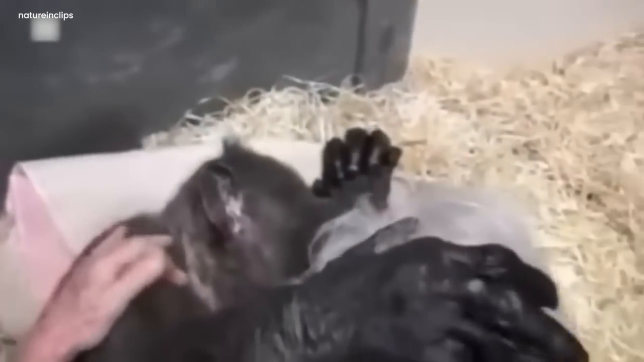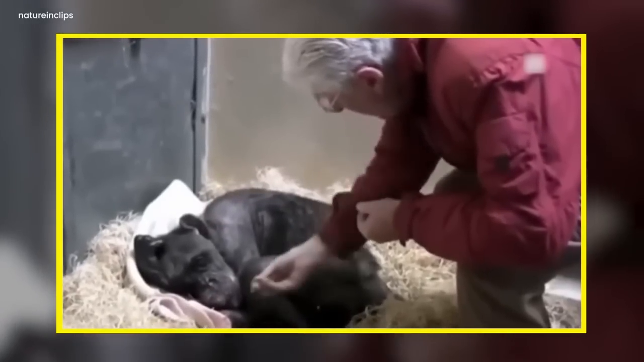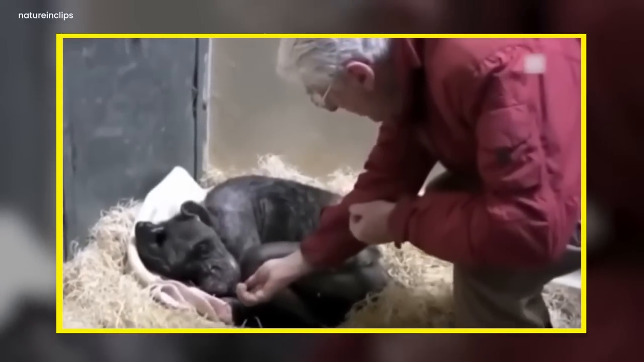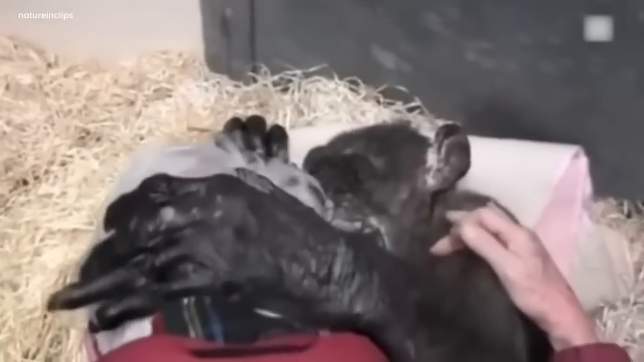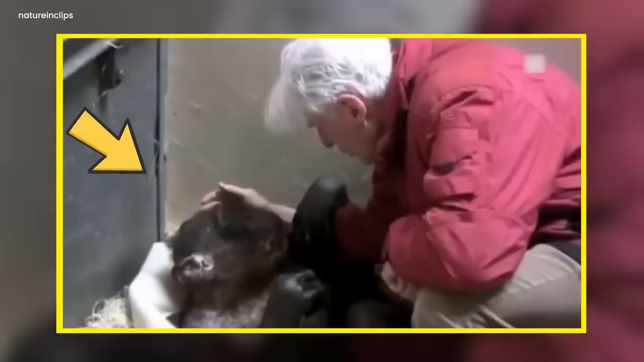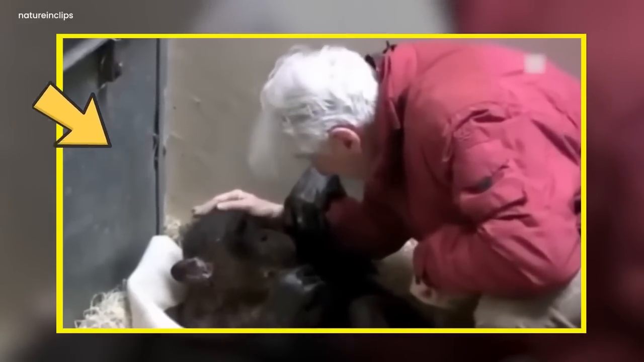It was lying with its eyes closed. It suddenly opens its eyes to see its caretaker. Both the chimp and the caretaker were sad about it. The air was truly filled with sorrow and misery. The chimp was trying to hold the man close, and it was also rubbing its hand on the caretaker. Touching his face and holding the caretaker's hand, it seemed very sad about leaving him.